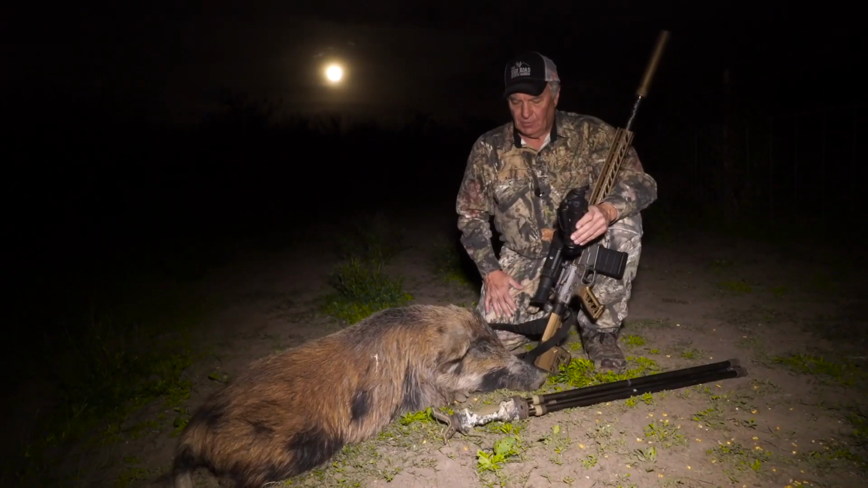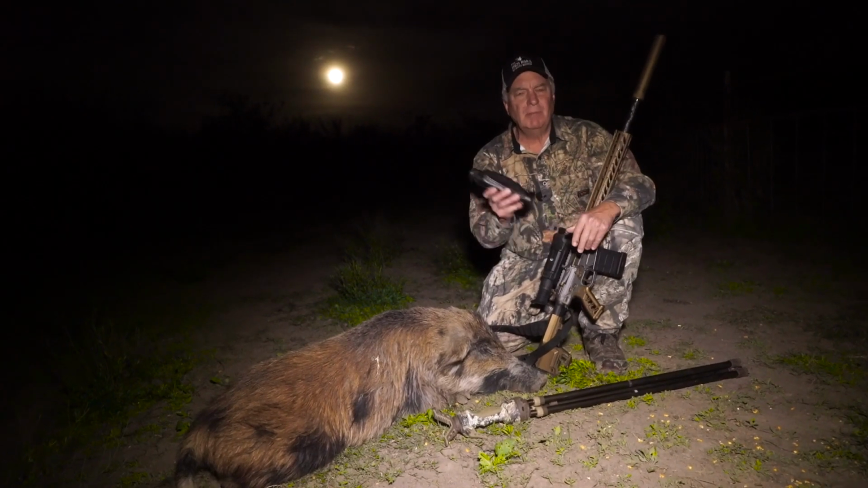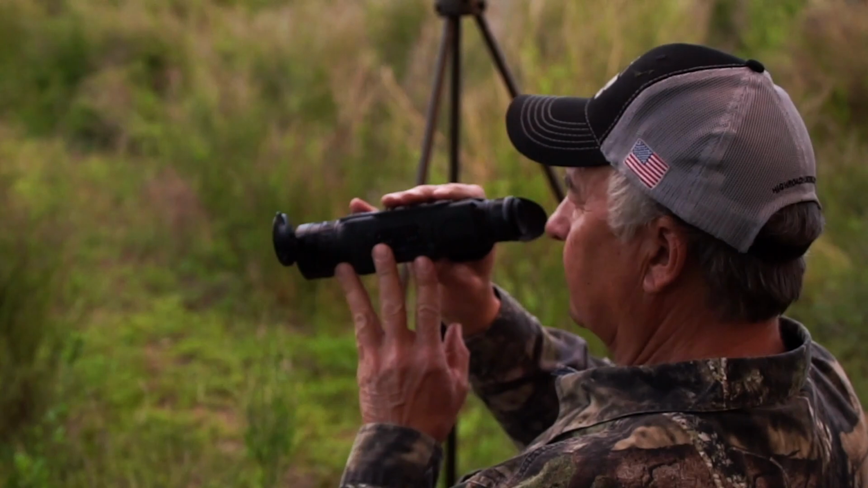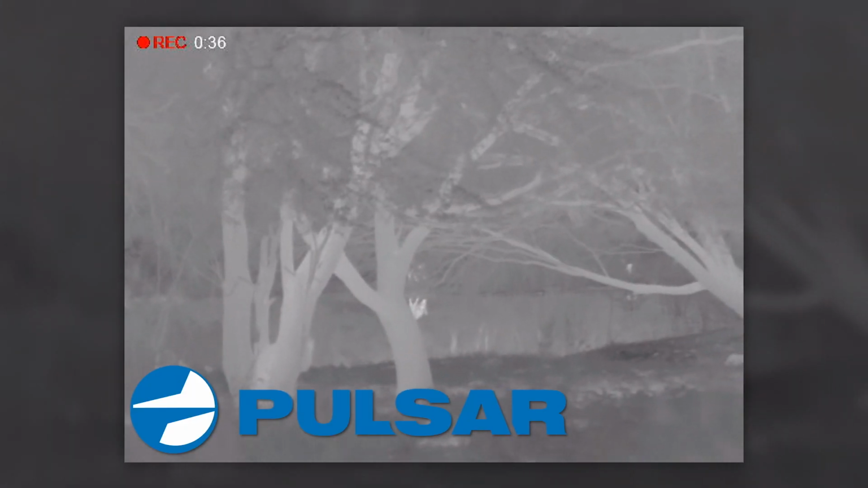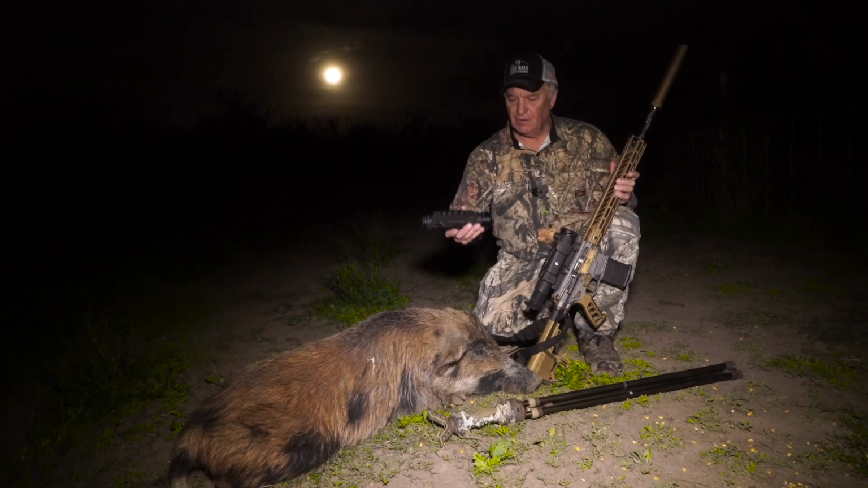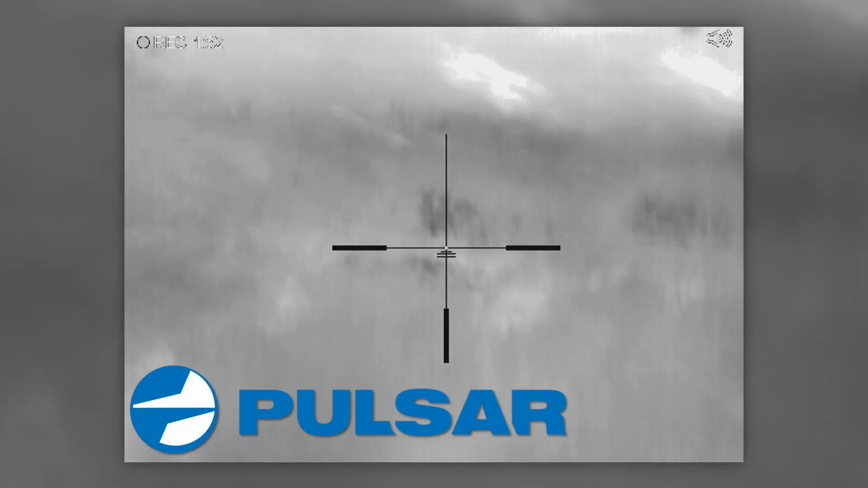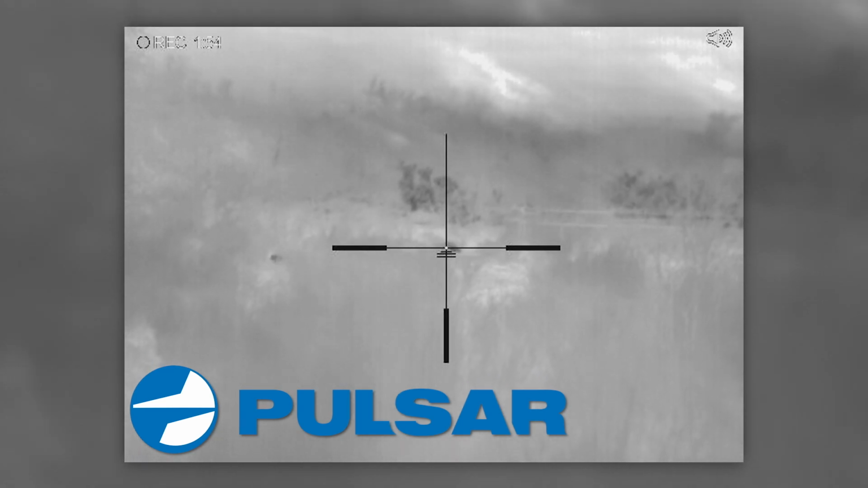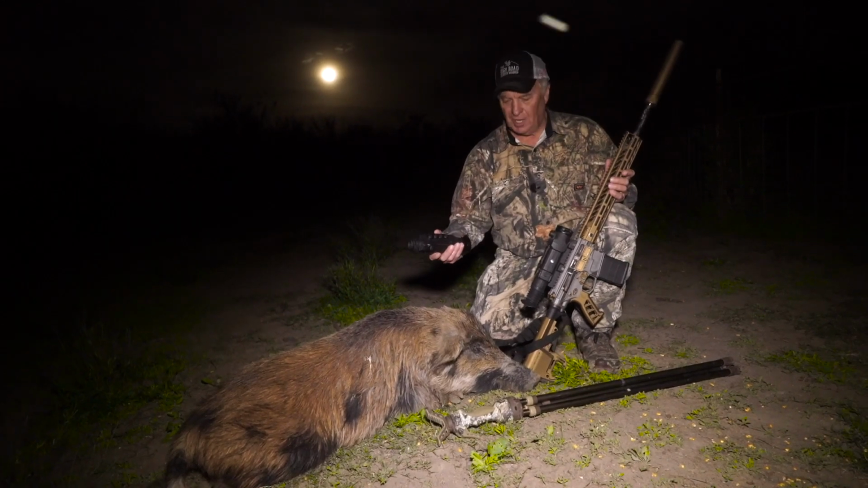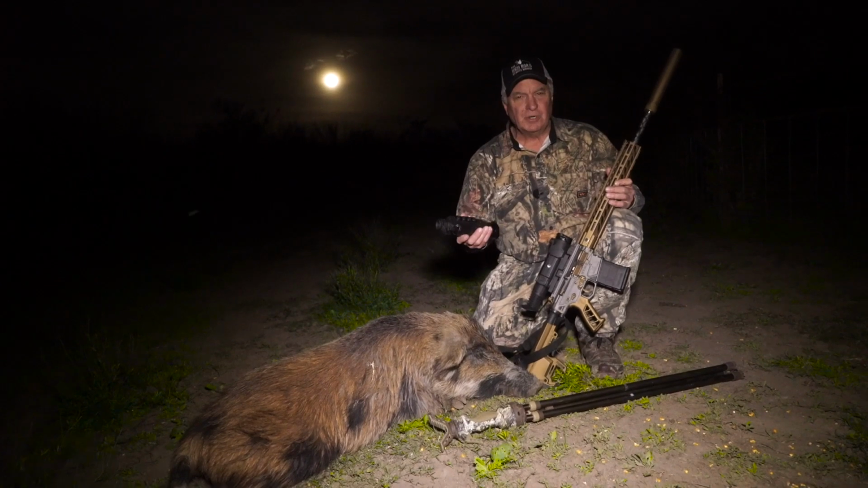And it's for that reason that when I'm hog hunting, I never go without my Pulsar thermal gear. The reason why is because I can use it during the daytime just like I can at night. But at nighttime, it allows me to see good enough to capture some really good video on the Helion right here, or on the Trail rifle scope. I mean, it's deadly accurate. And so what it allows me to do is to hunt much longer than I normally would without thermal gear. So when I'm hog hunting, you'll never catch me in the woods without the Pulsar gear.